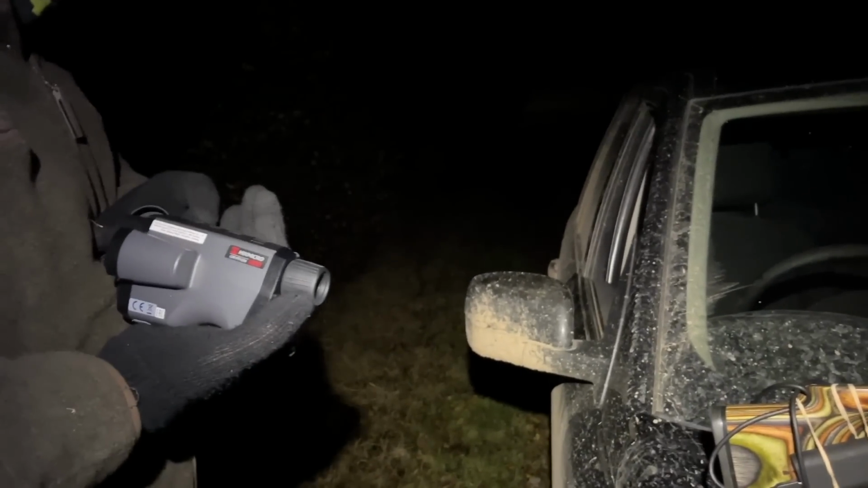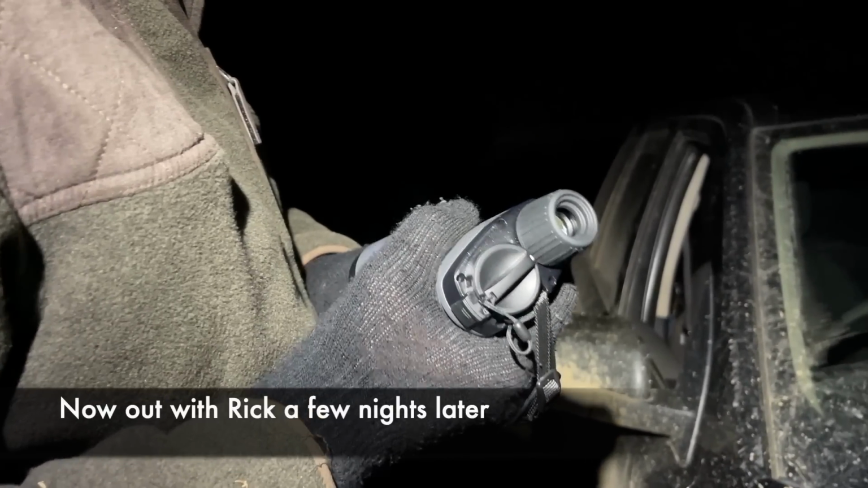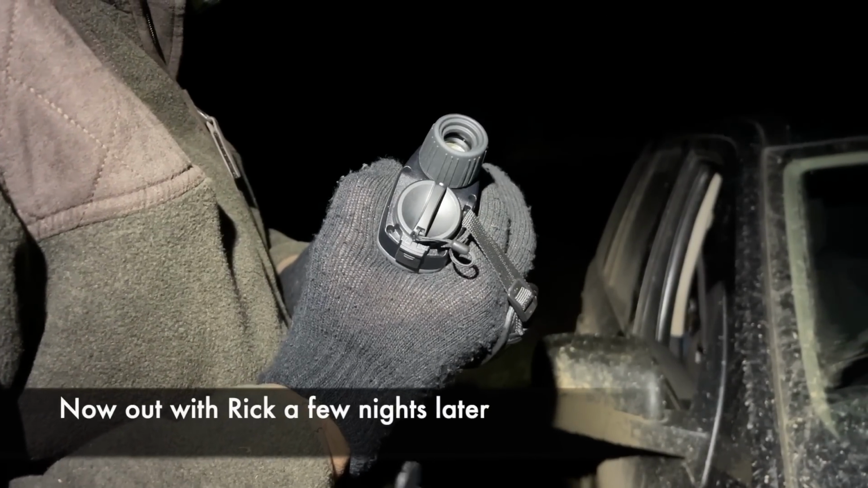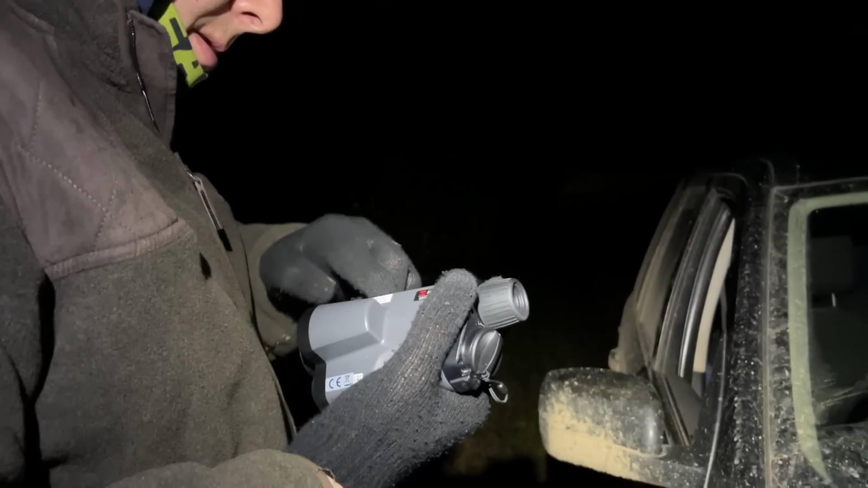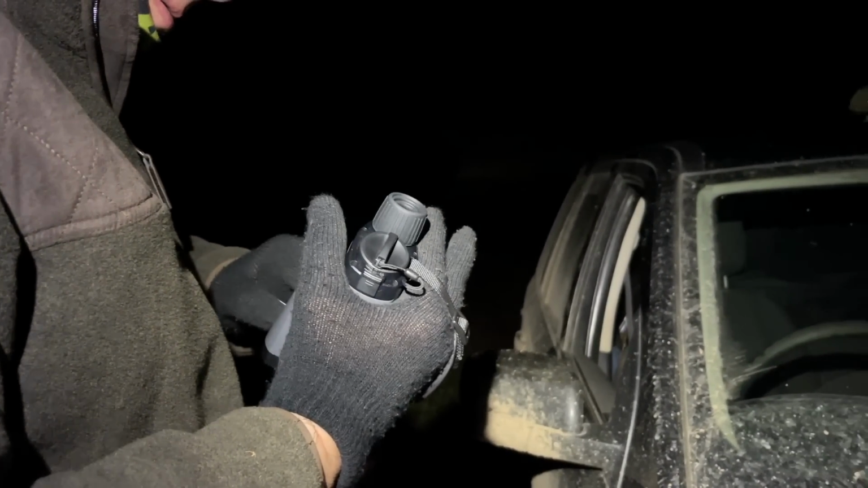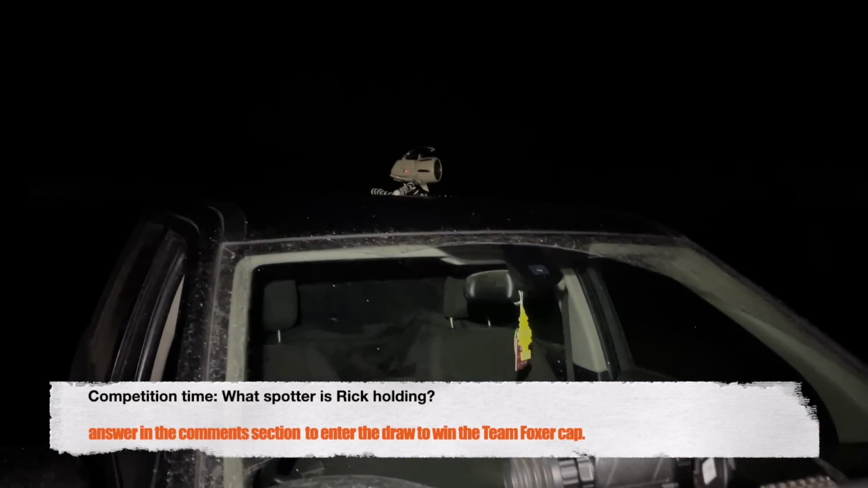I say, we crack open the flask and have a nice cup of English tea. What do you reckon? What do you think to the Gryphon versus the NH19 that you have been using? Oh, it's a totally different kettle of fish. Is it? Yeah, it is. Easier to handle? Yeah, definitely easy to handle. Yeah, really good. Very impressed.